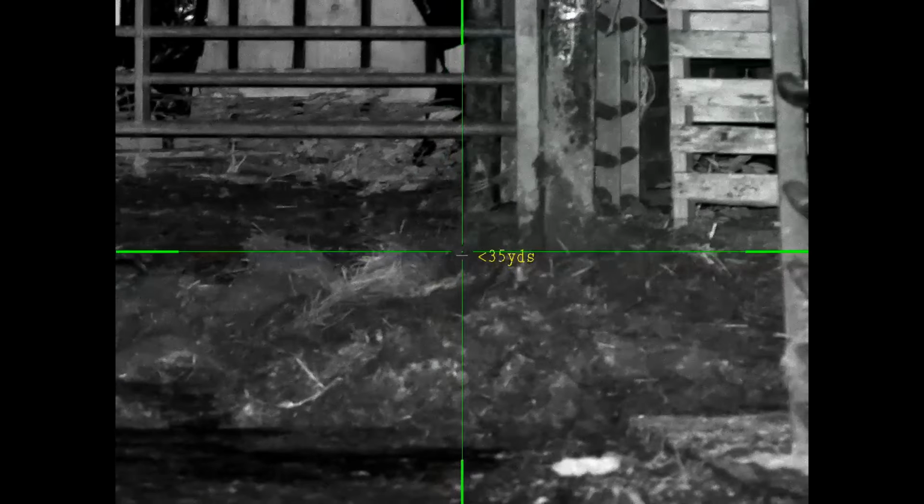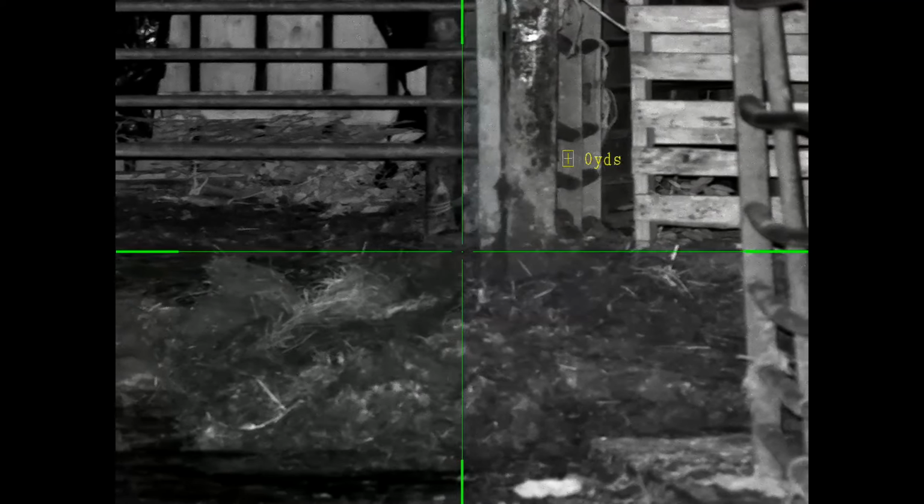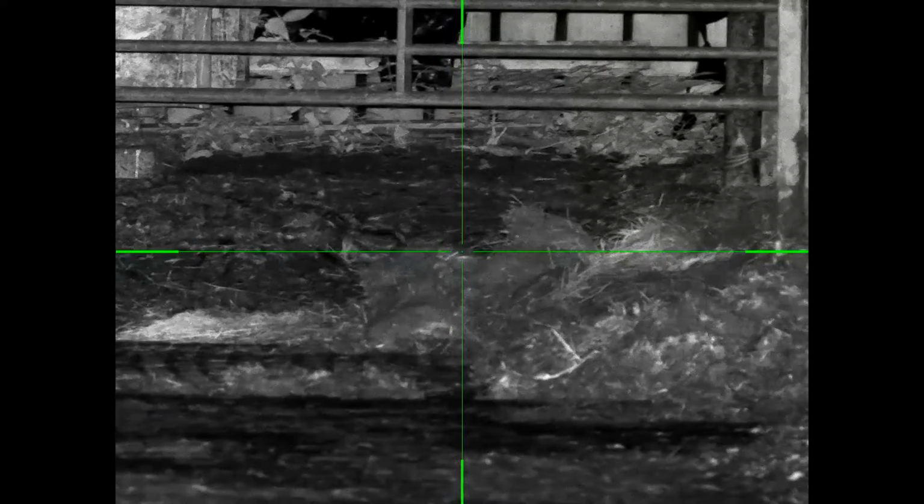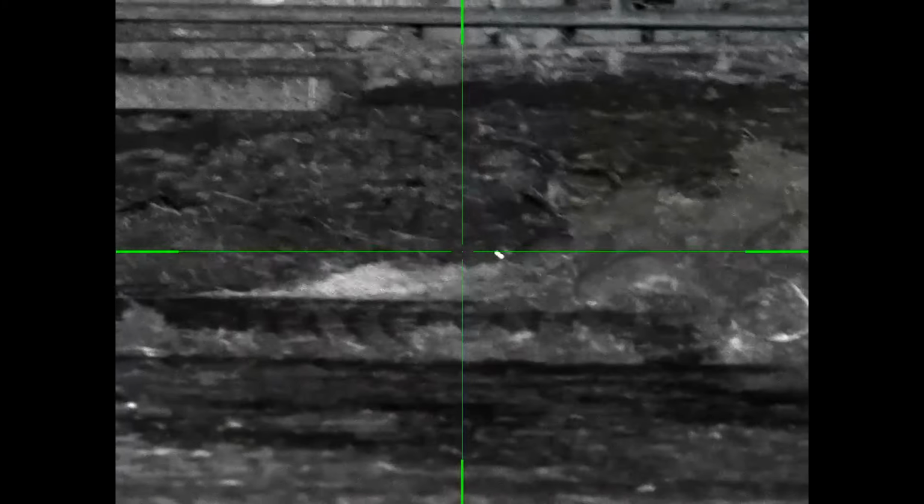Just range that. 30 yards, 35 I'd say. Let's look there. It's pretty much straight on the cross anyway at 30 yards. Beautiful shot.